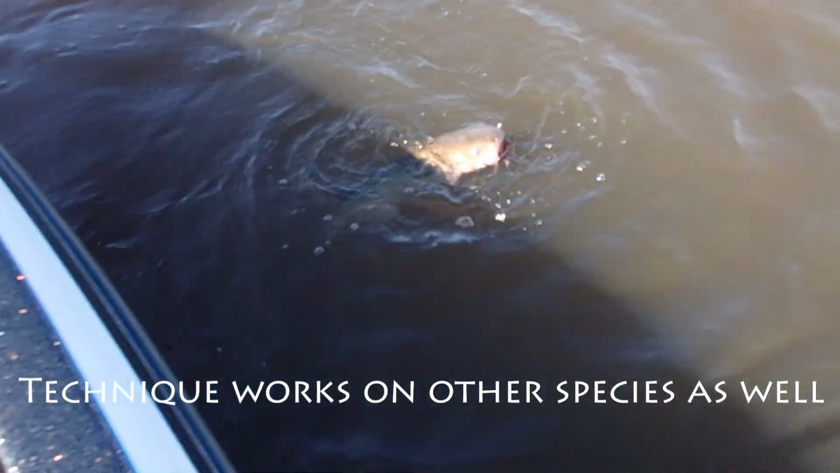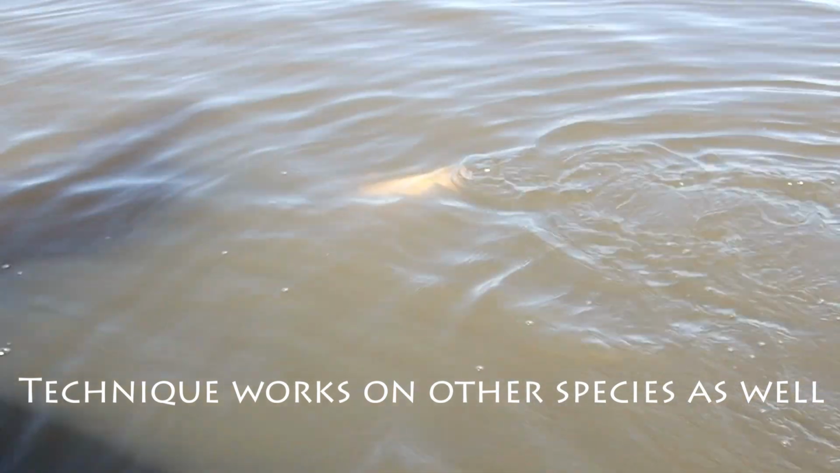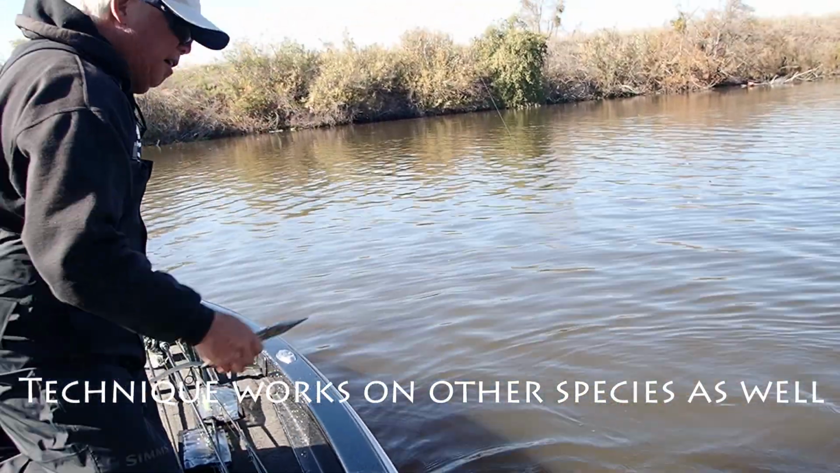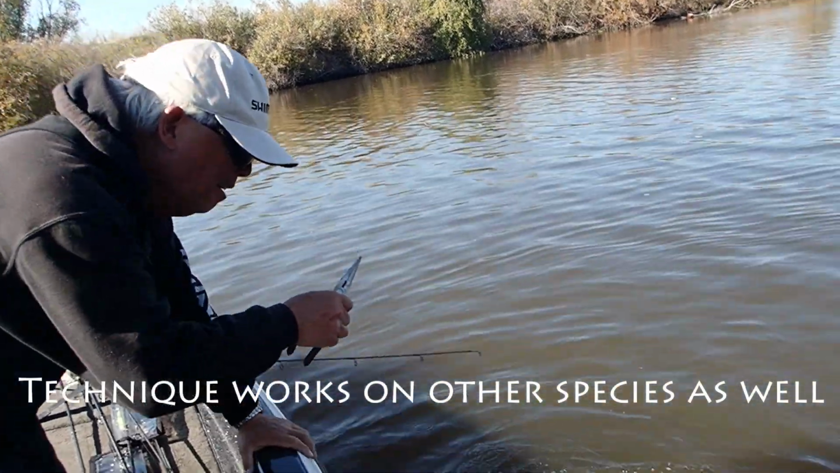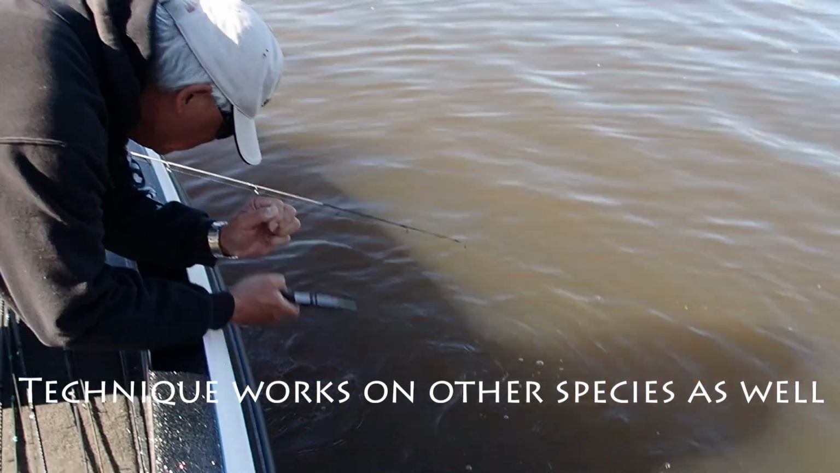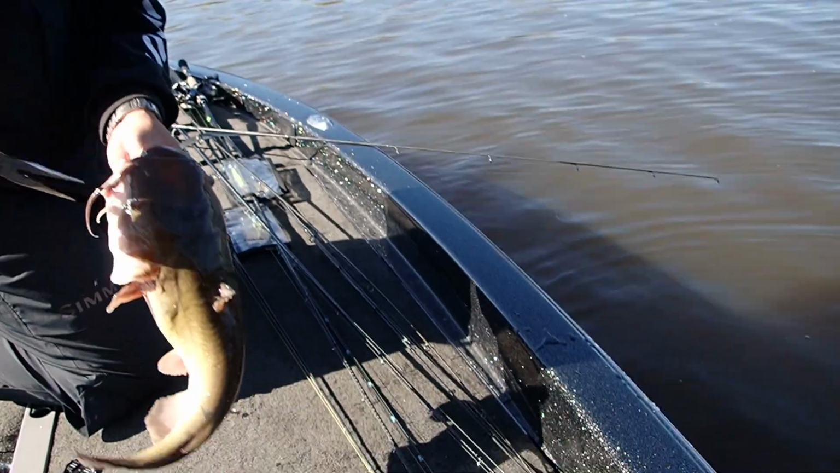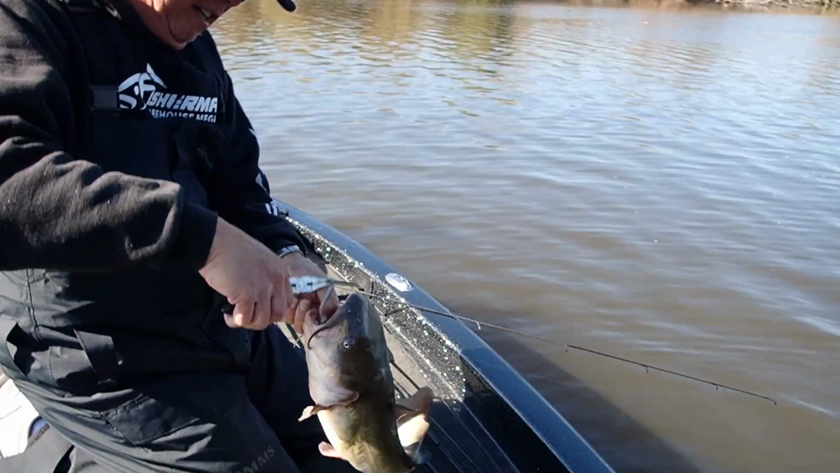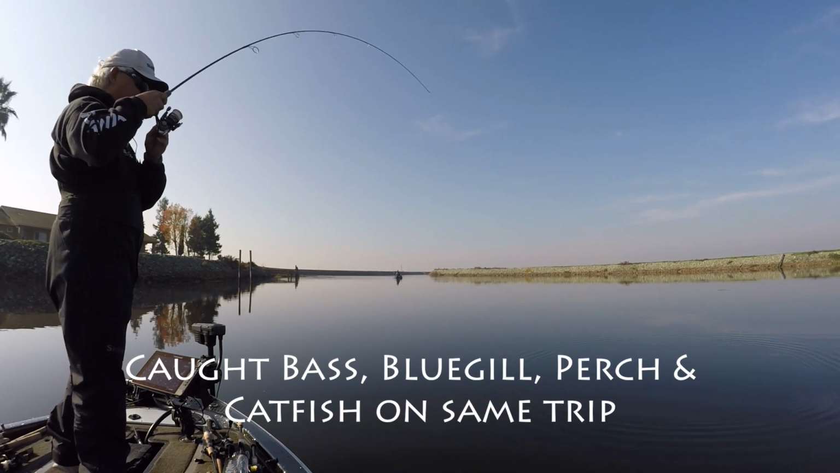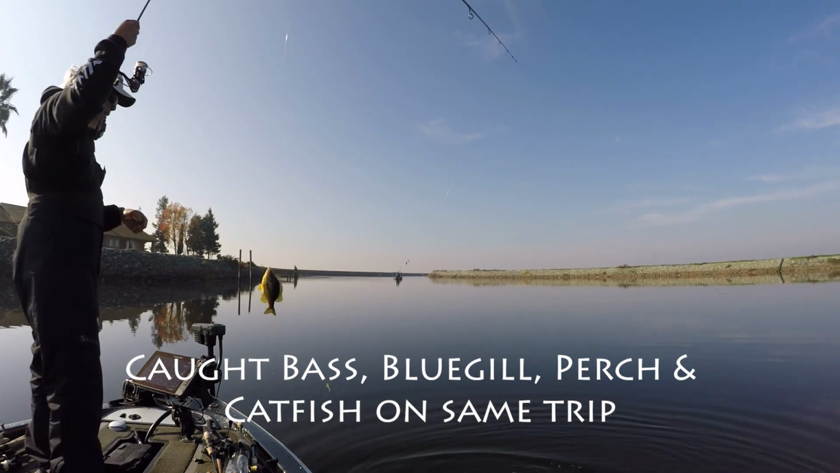Big head. Those are good eating too. Caught one yesterday too. That's a big bluegill there.